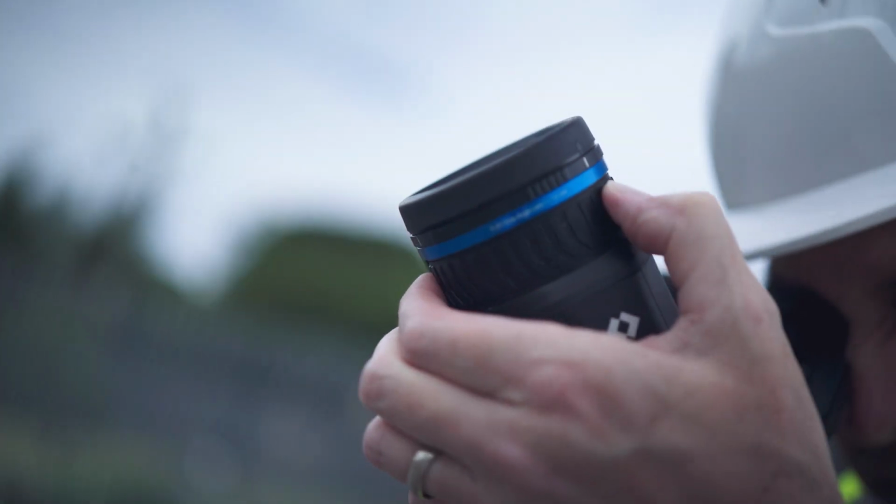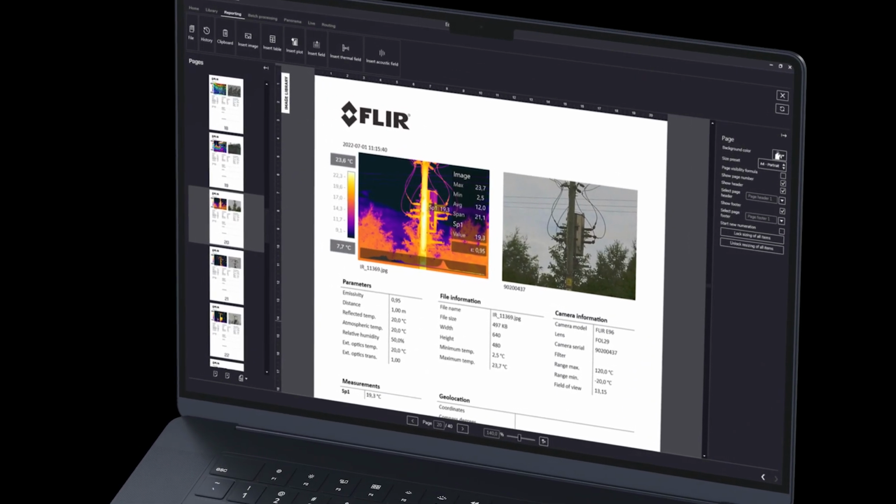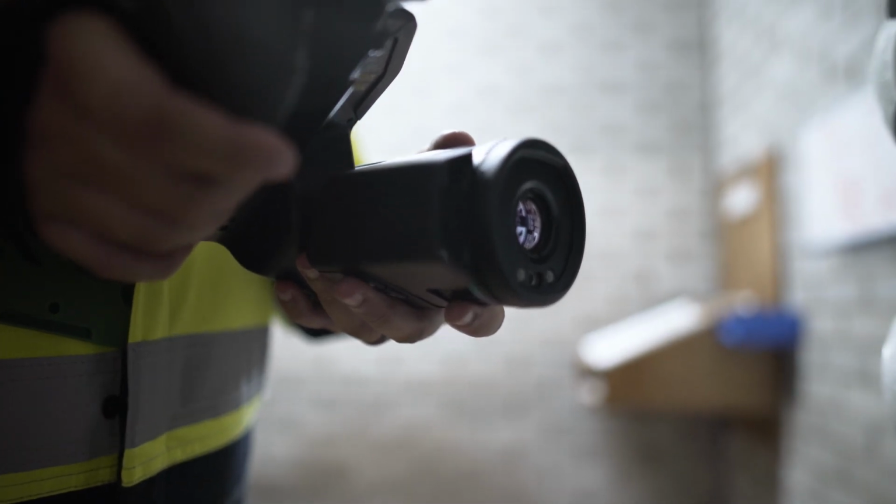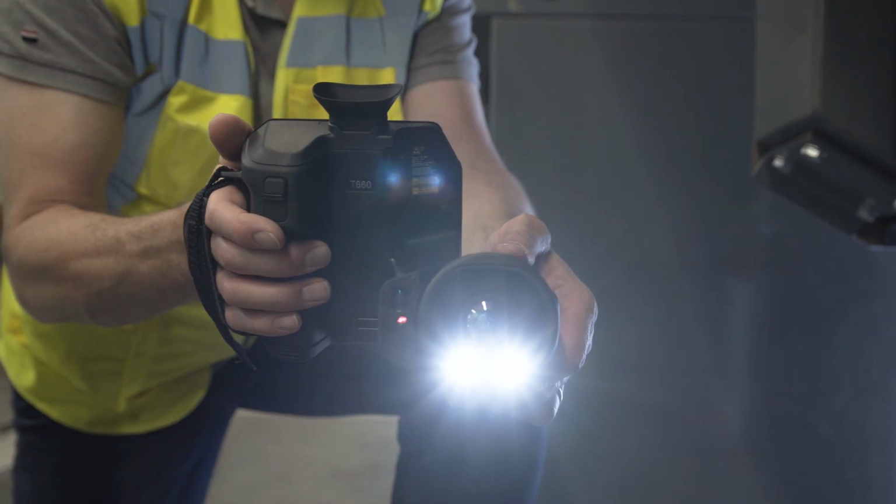Featuring FLIR Ignite cloud backup and compatible with FLIR Thermal Studio reporting software, the T800 series of camera meets the challenge of complex thermal inspections, all while simplifying and shortening the analysis and reporting process too.